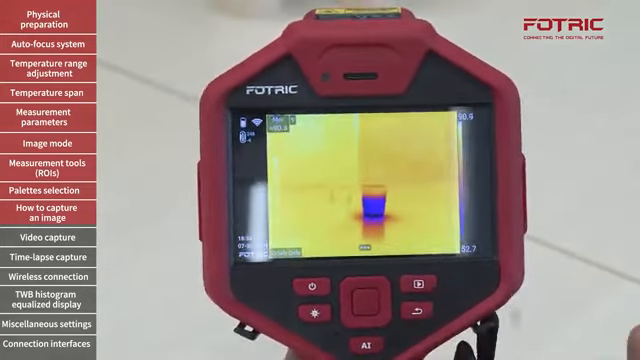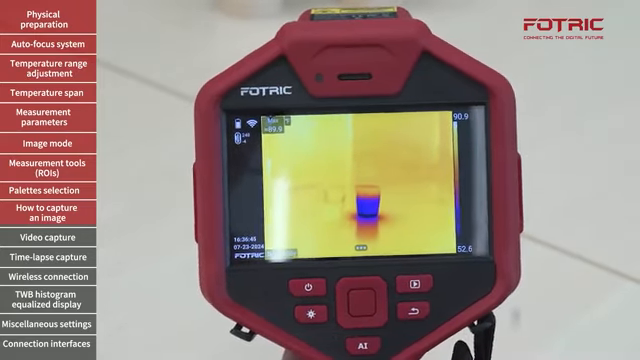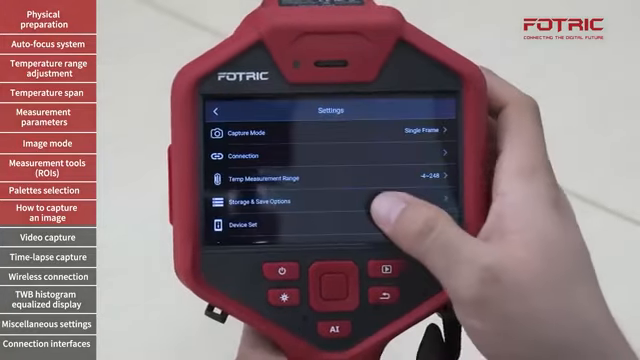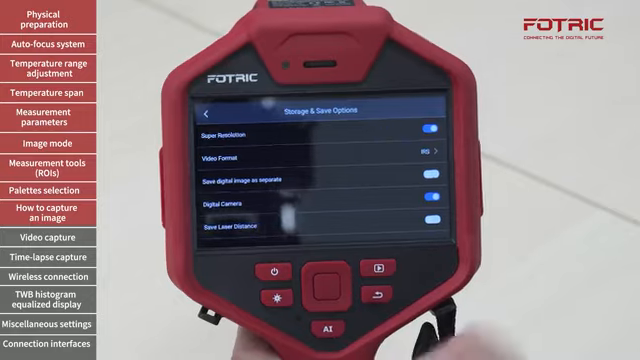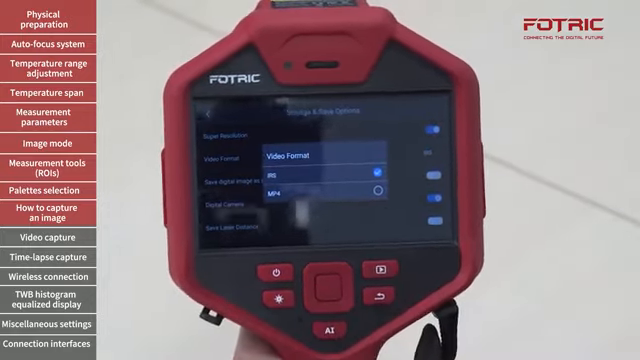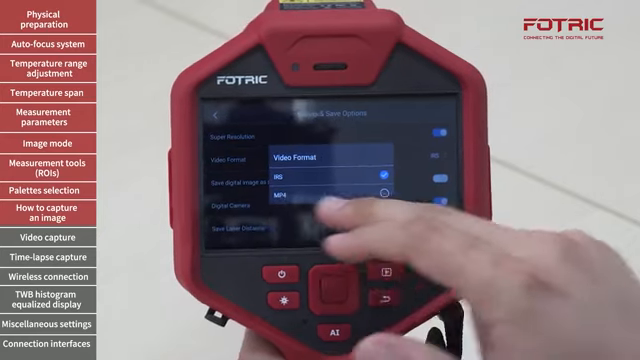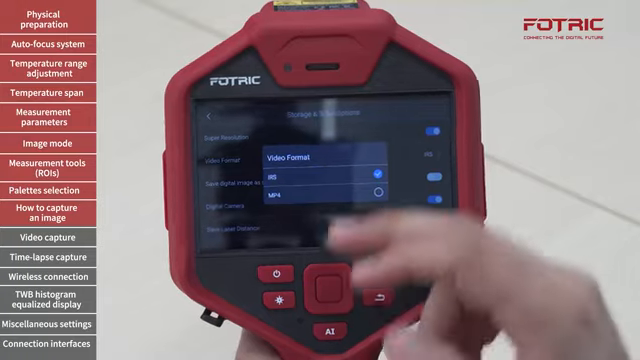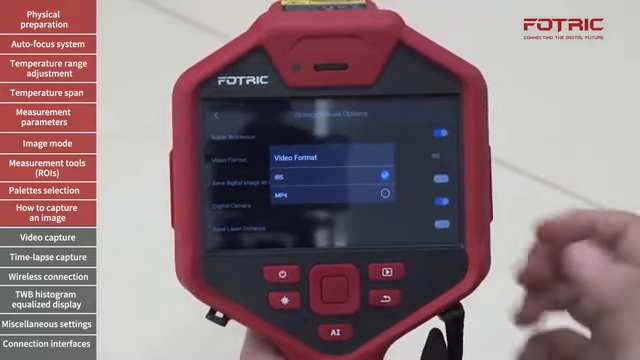All right, so with this part we finished how to capture and save images on this camera. Now we'll show you some additional features. Going back to the storage and save options, you may have noticed that in video format there are two formats: IRS, FOTRIC radiometric video recording file, or MP4. IRS will contain all the temperature data on a video, while MP4 will simply record a non-radiometric video.